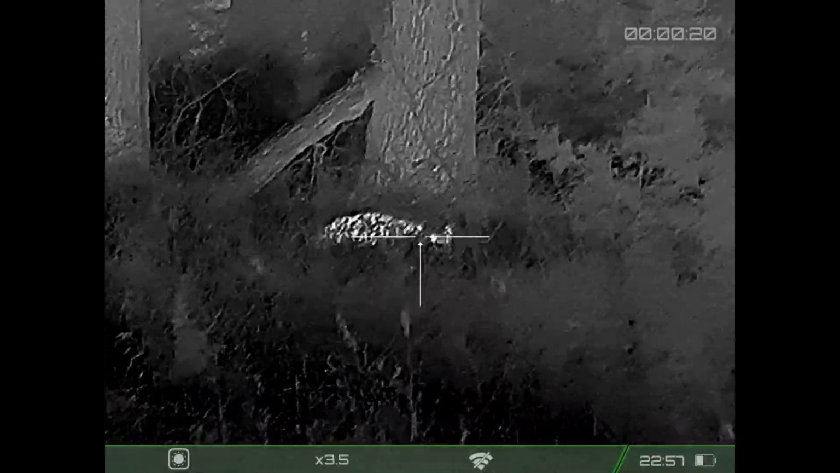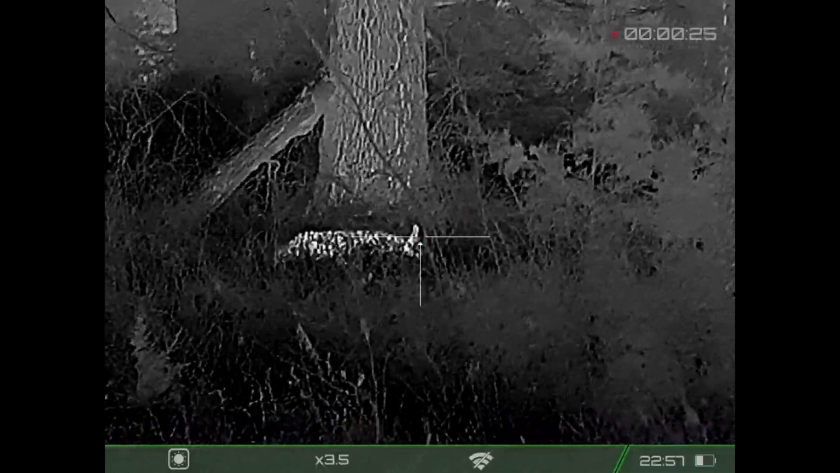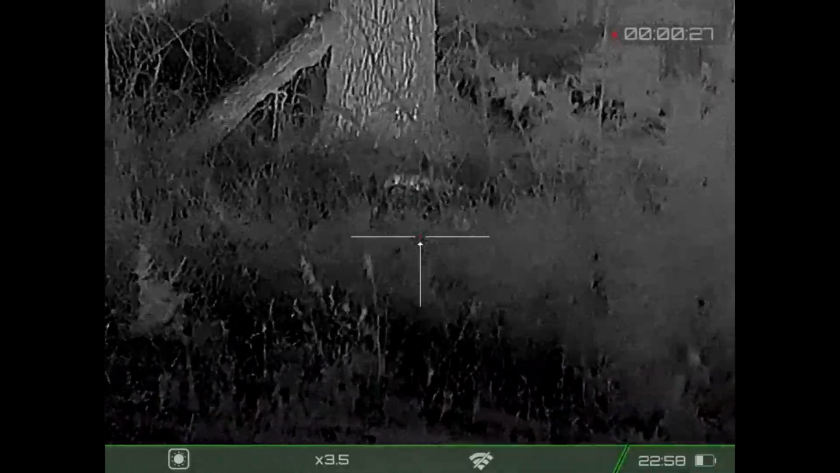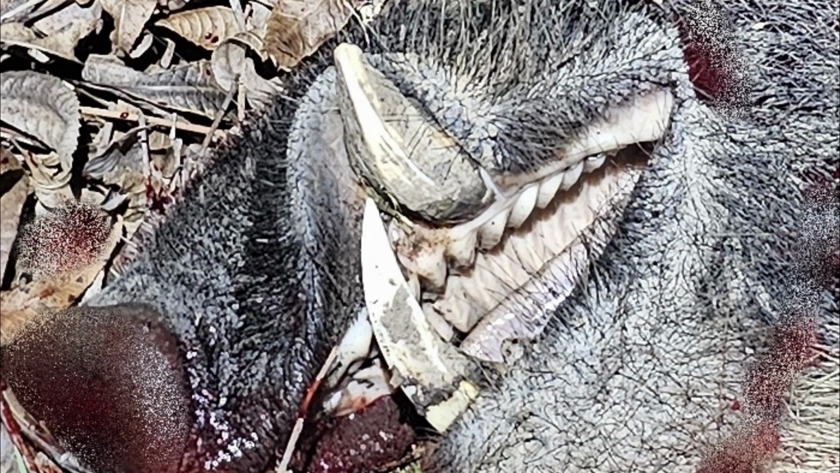I don't know why he didn't run when I drove up on him. I'm guessing it has something to do with the fact that he's missing part of his left front leg. It's well healed, but he is mobility challenged, and he ended up being quite bloody, so I'm not going to go a lot into the pictures, but he did have a nice set of teeth for a 145-pound boar.